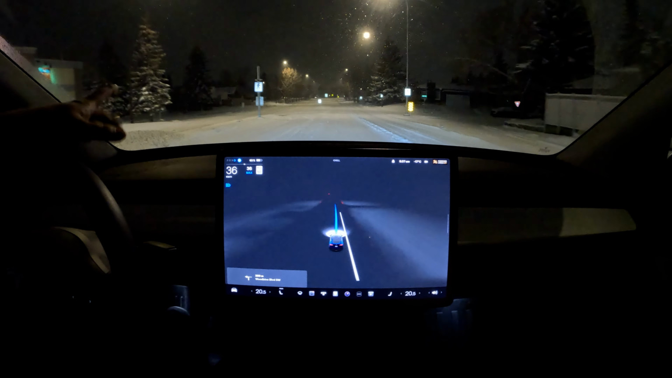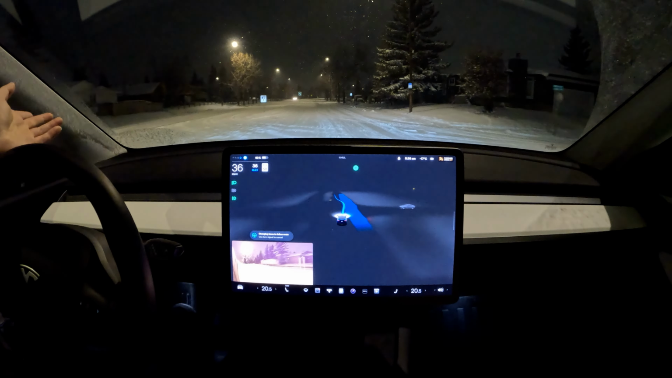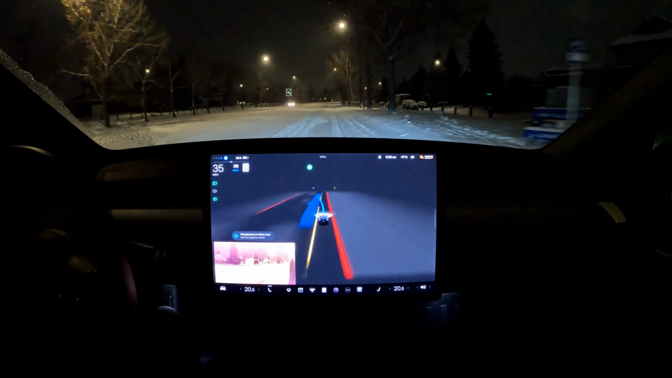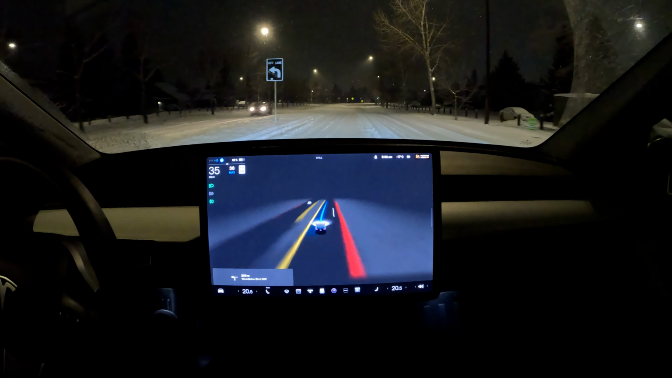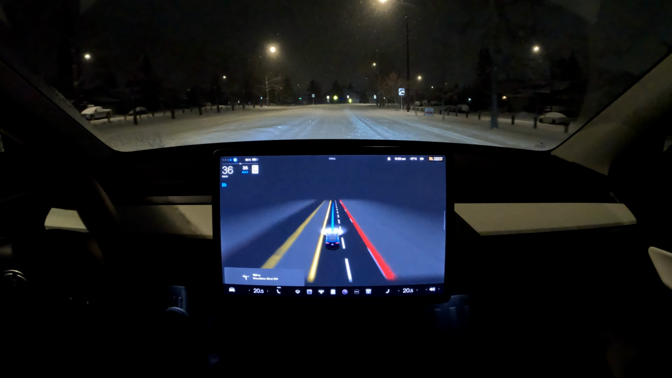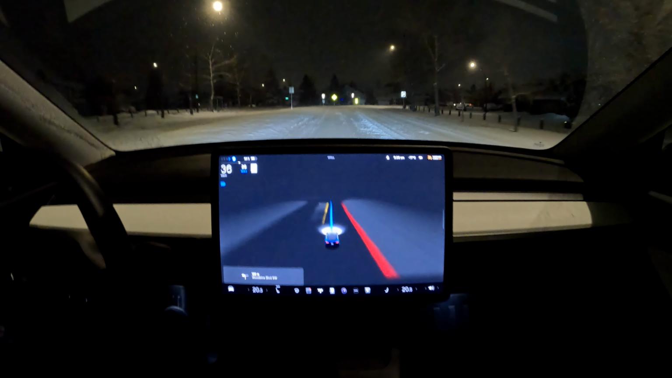So this is a very stressful situation. You've got a left turn coming up. It doesn't know where it is. It's got two lanes that are going straight. It's struggling to know where it is. So you can see it goes left and right over here. It doesn't really know how to go straight, but still does it. Like it changes lanes for no reason, but it still drives nicely.